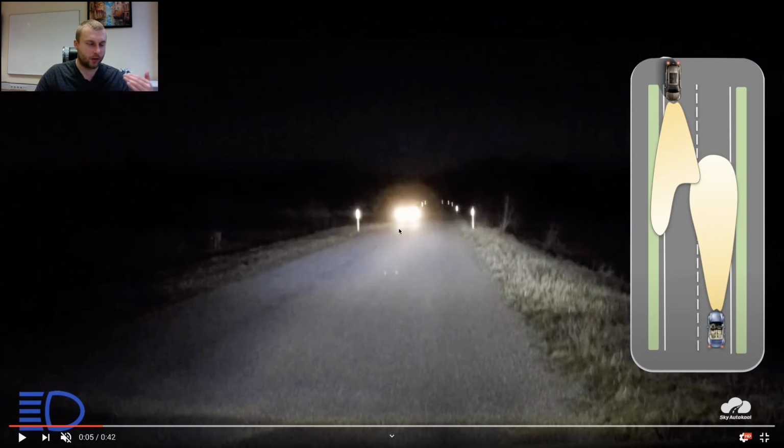To blink on my car, you use this handle on the left. To turn them on constantly, you just push. If you want to blink, you just pull it towards yourself 2 or 3 times, and then the other car will see that you want to give some information.